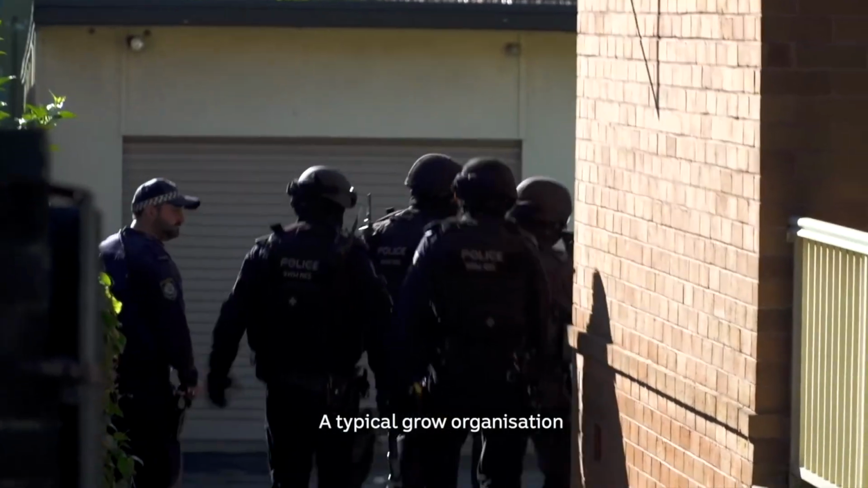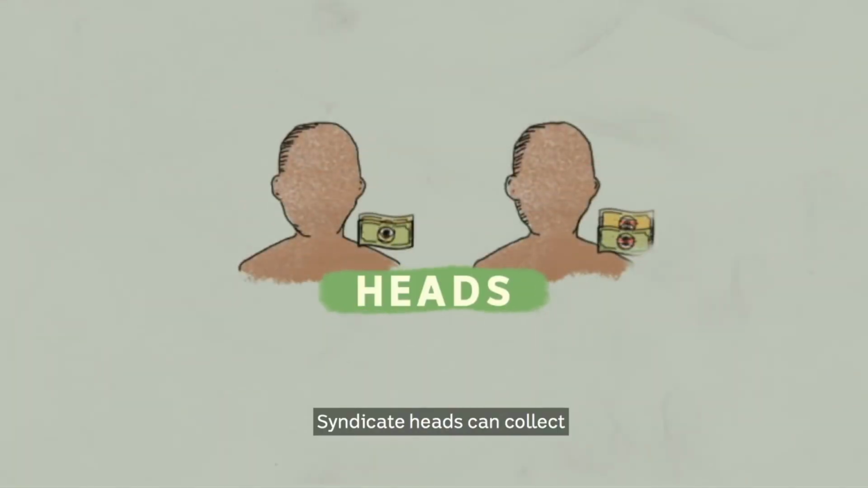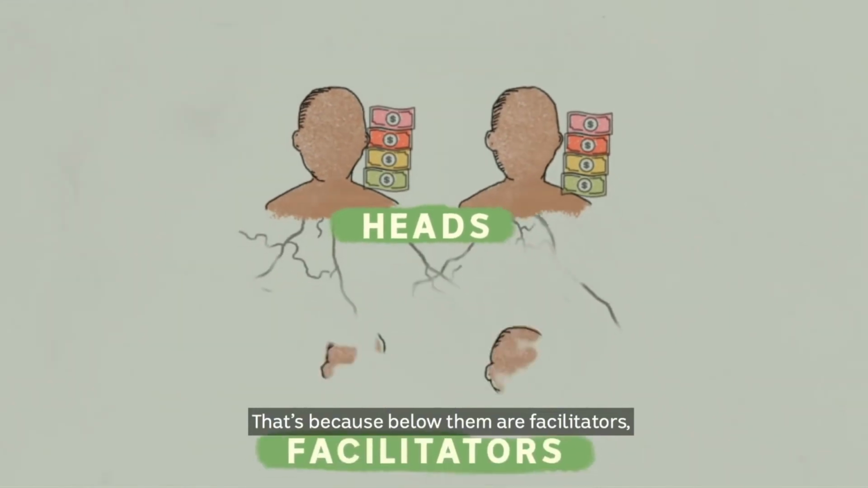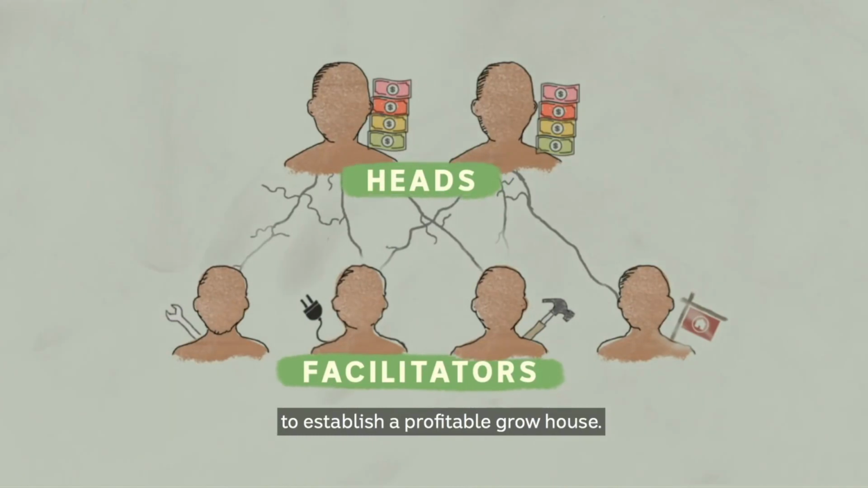A typical grow organisation is structured in 3 tiers, so the higher-ups can evade detection. Syndicate heads can collect the most revenue from a cannabis grow operation without ever setting foot in a grow house. That's because below them are facilitators, responsible for sourcing properties and providing equipment. They're electricians, plumbers, real estate agents, or loan brokers with the right connections to establish a profitable grow house.